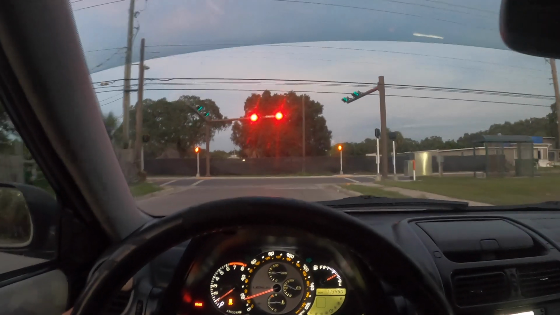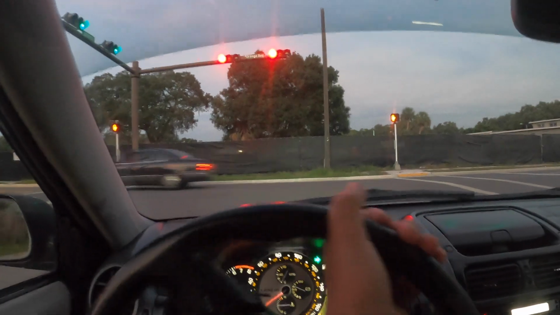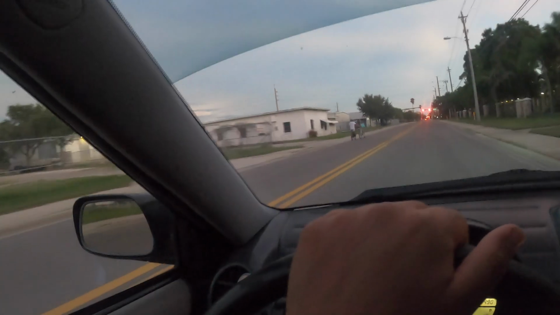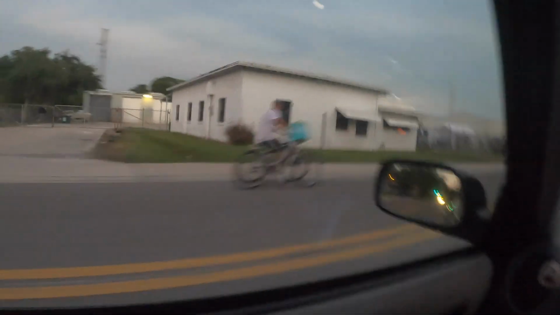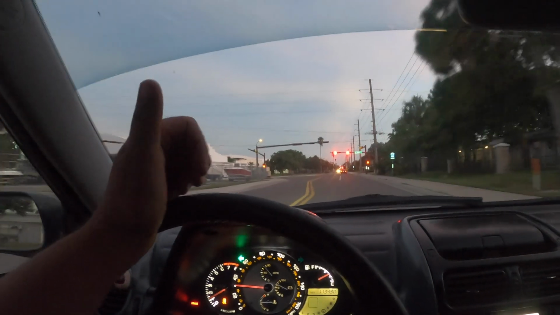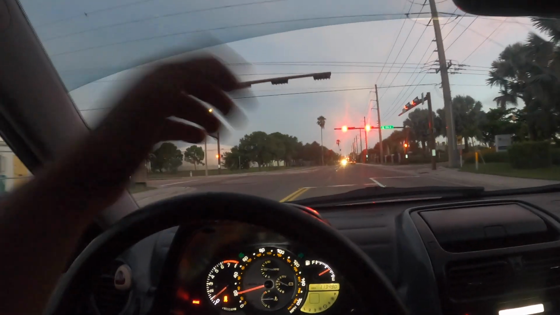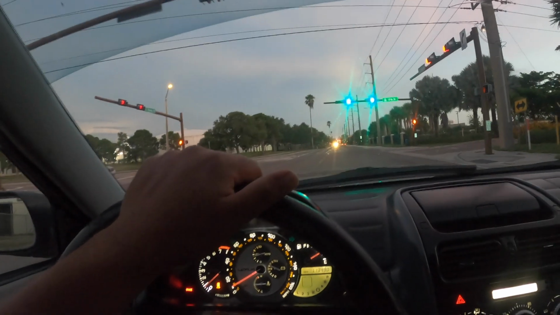I'm not sure what type it is. I know it's some type of Honda, like 1,000cc, and it's pretty fast. I'm gonna pick up the GoPro when we get to 7-Eleven. That's just plans for the rest of the night, so I'll see you guys when I get there.